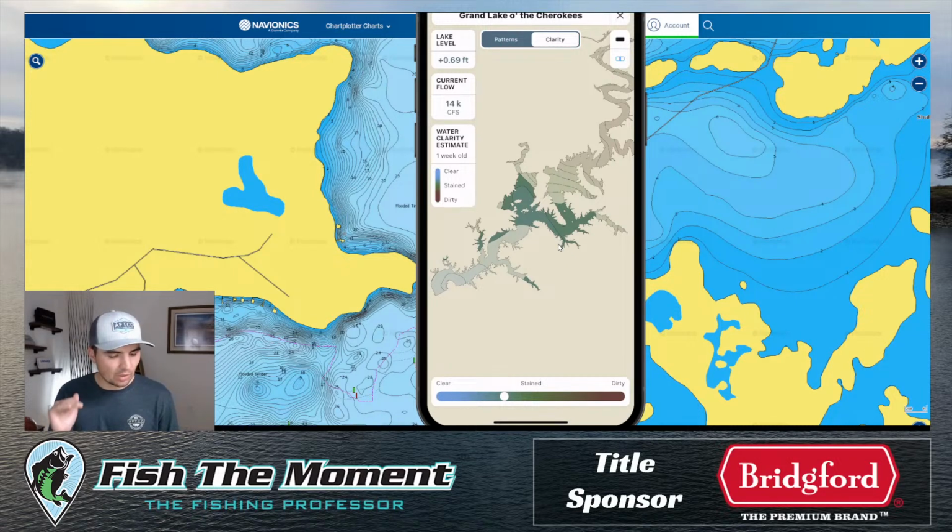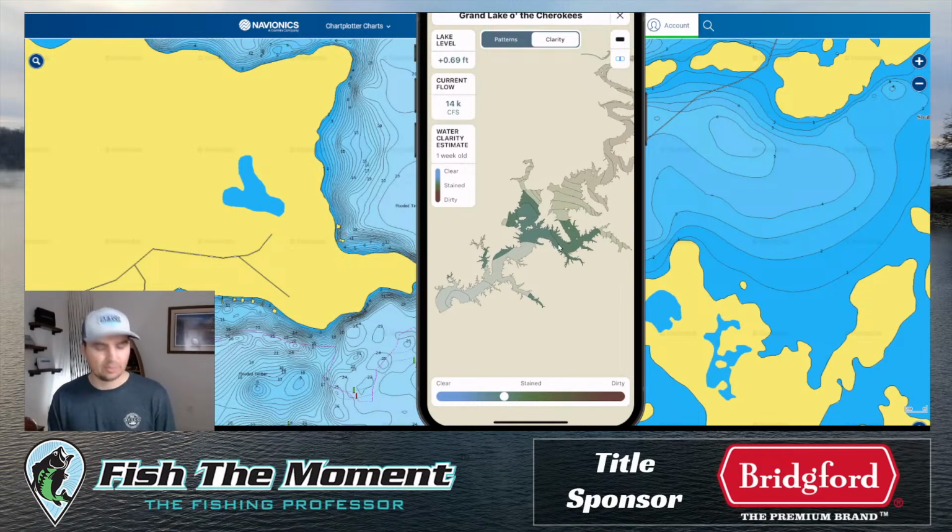So to answer everyone's questions about water clarity, the way that it works is basically we're using satellite imagery, and we have an algorithm that allows us to determine the water visibility in between clear, stained, and dirty using satellite imagery. Now, if we look at Grand Lake here, you can see that the estimated water clarity right now is 1 week old.